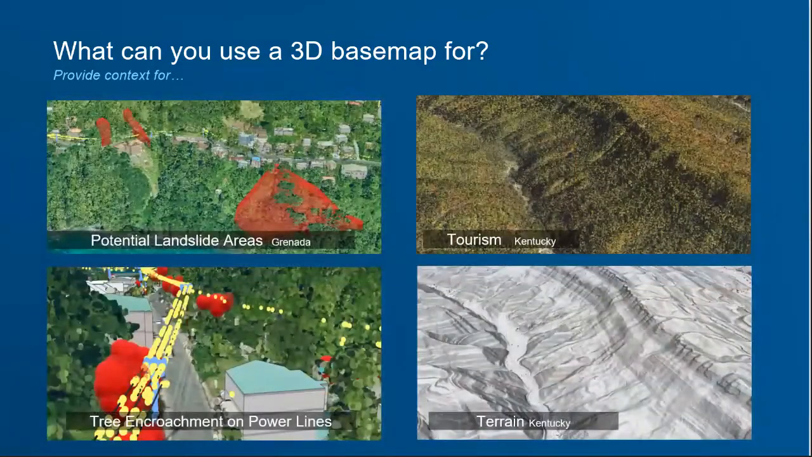And also in Grenada, we looked at the potential landslide areas. They have a large issue there with it being a volcanic island, with all the water they get and storms, so landslides are a huge problem. Being able to take those landslide areas that they've identified and visualize them in 3D to see which buildings, which power lines, and which roadways they would affect, and get that in context in 3D, is a lot easier for people to see and understand because they can recognize features in there that they know.